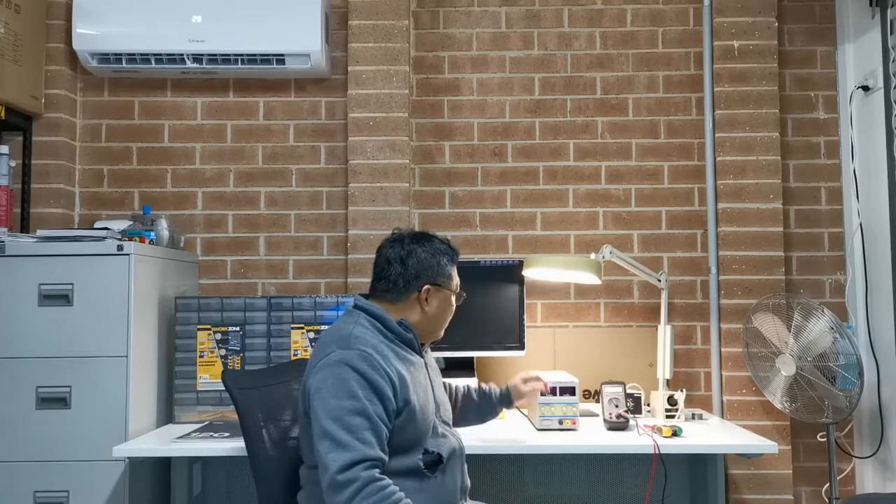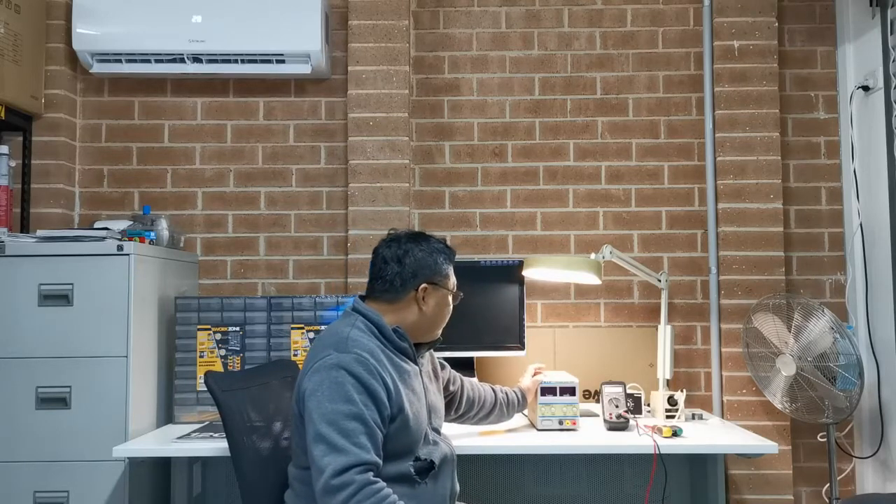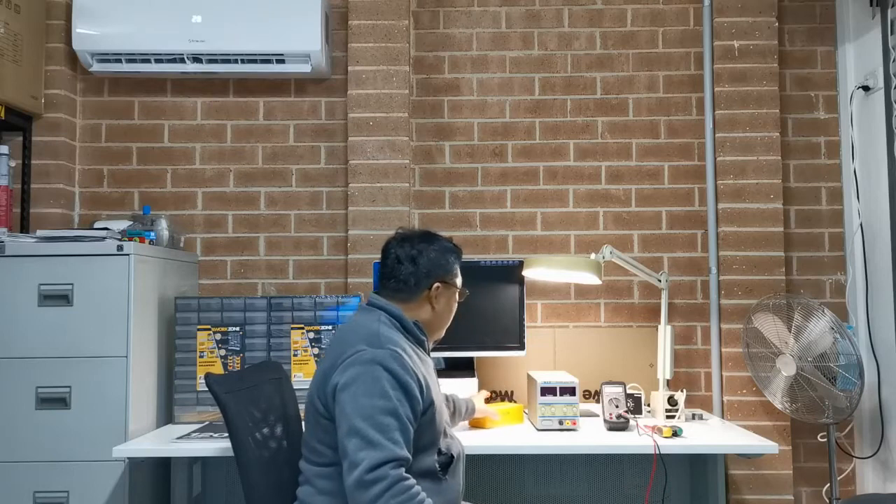Hi everyone. Today we have a faulty power supply and I'm going to show you how to fix it. I acquired this one from my workplace, where it was withdrawn from service. It doesn't give the right voltage and it gradually decreases the voltage. So today I'm going to show you how to fix it with slight reverse engineering and using